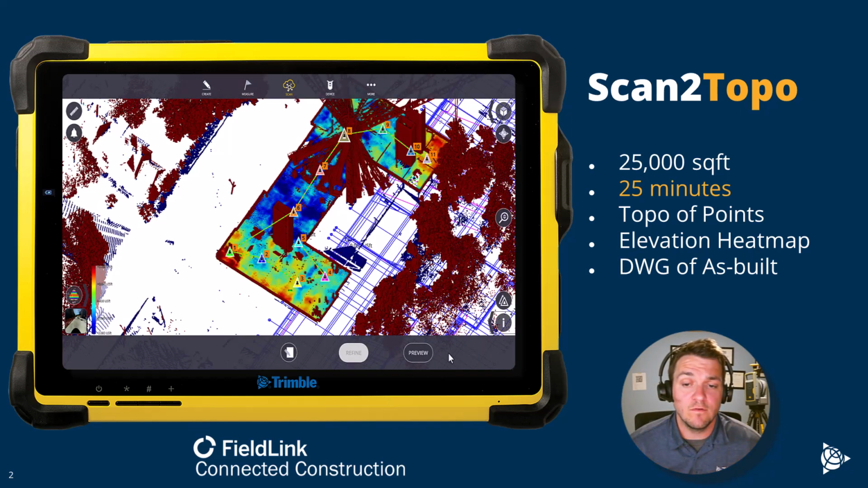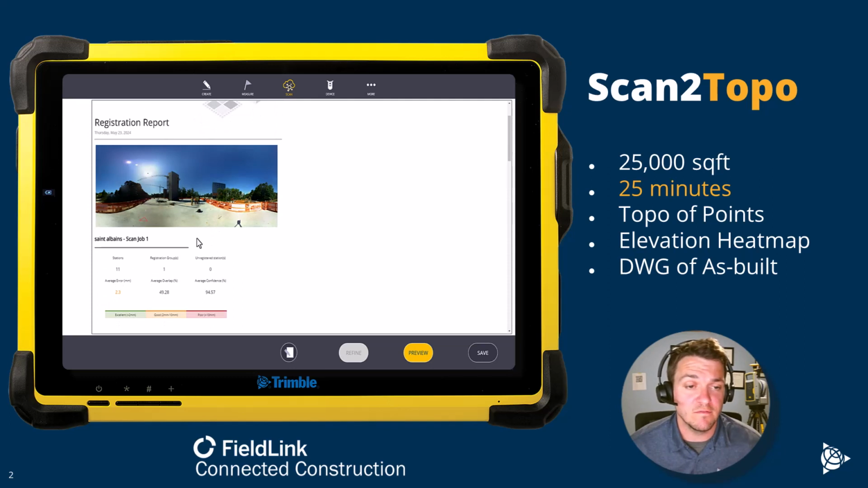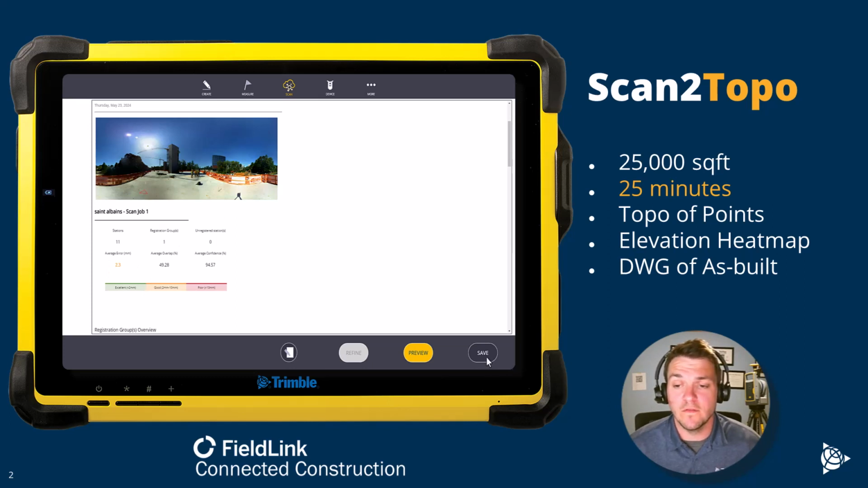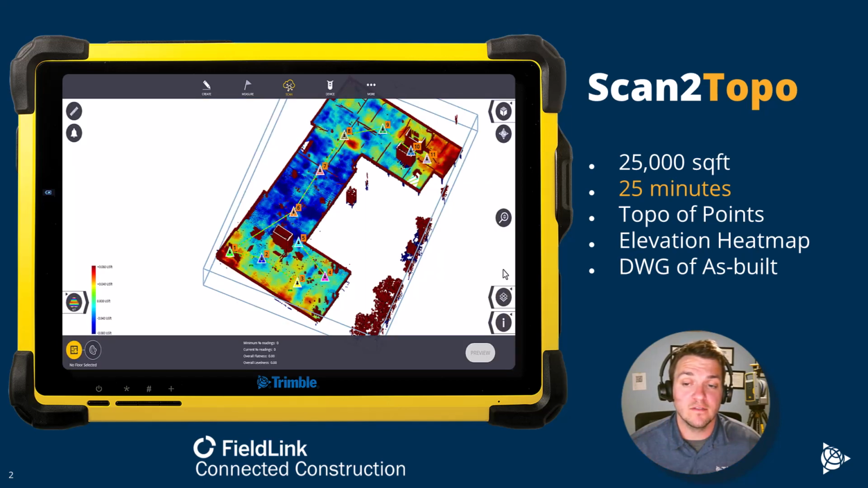Before I go into the floor analysis, I'd want to do a refinement. Again, a very quick process on FieldLink. On the tablet out in the field, I can see my overall refinement error. Still fairly low. I could get that lower with a couple more scans or a higher scan, but it's good to check that before I go into the floor analysis tool.